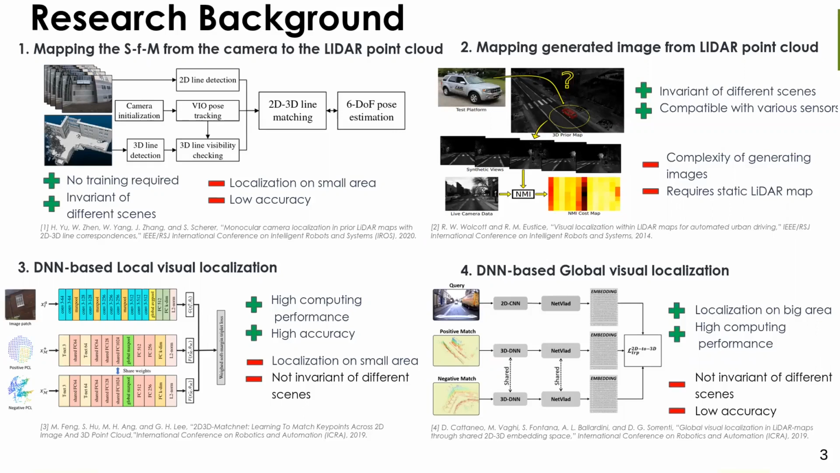A common disadvantage of learning-based algorithms, works 3 and 4, is the requirement for retraining for each new area, since neural networks are trained on 3D map data and learn to find matched point cloud features with specific image features. The main goal of my research is to create a scene-invariant approach capable of working over large areas in real-time conditions.